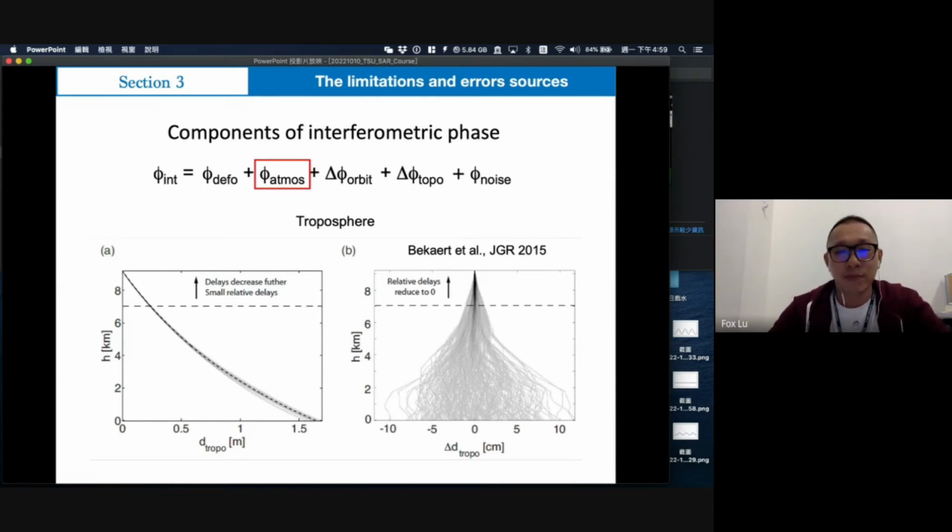Actually, what we really want to know is the real surface deformation. But some people may want to know the atmospheric or other components. For me, we want to know the surface deformation, so the other components are not the most important thing.